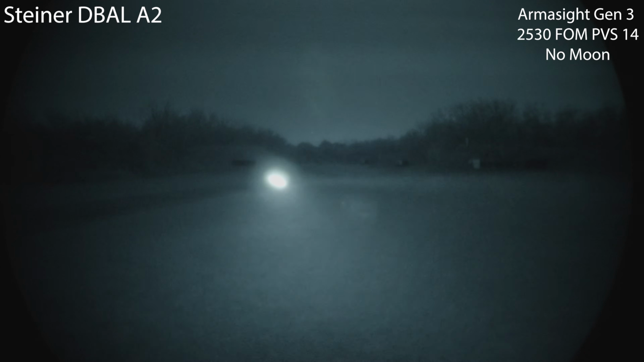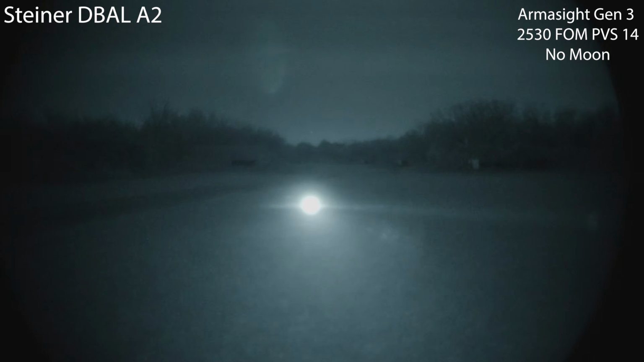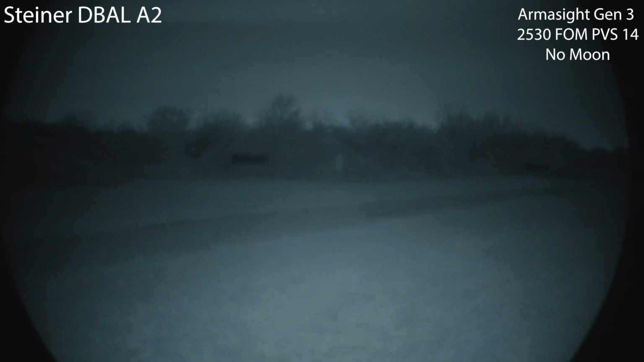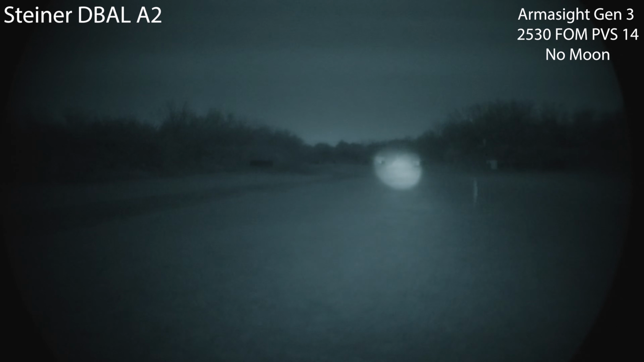Now just to show you guys, here's the illuminator basically narrowed down to a laser, and I'm going to show you the diffuser. Say probably a 40 yard and in. I'm getting a little bit at the 50, but not super useful. For its size and weight, it is a pretty powerful unit. Definitely packs a punch. 200, 300, 400, and 500 yards.